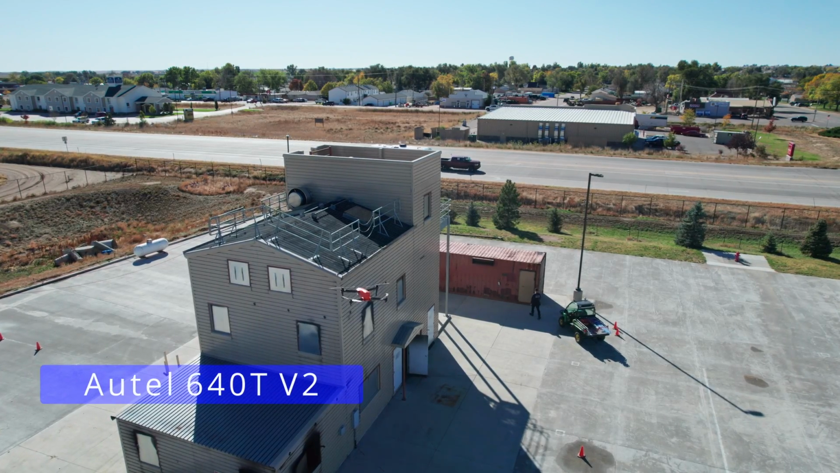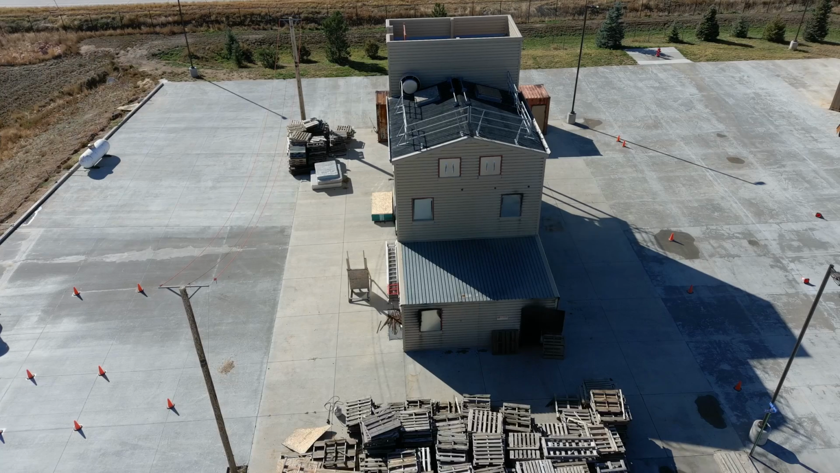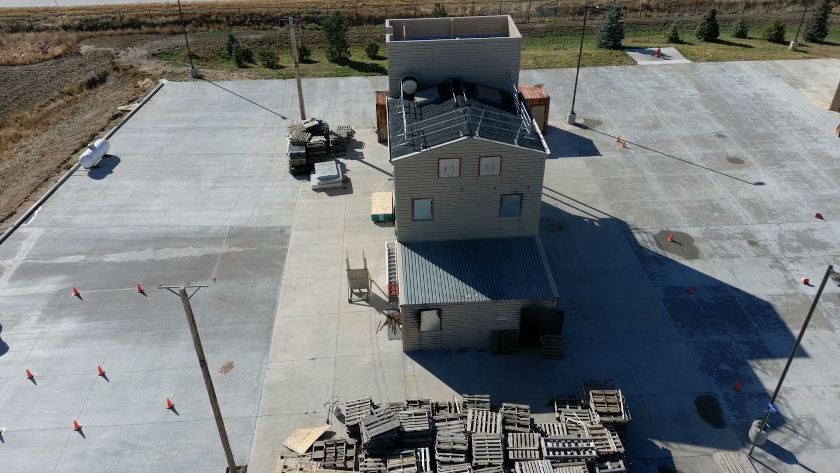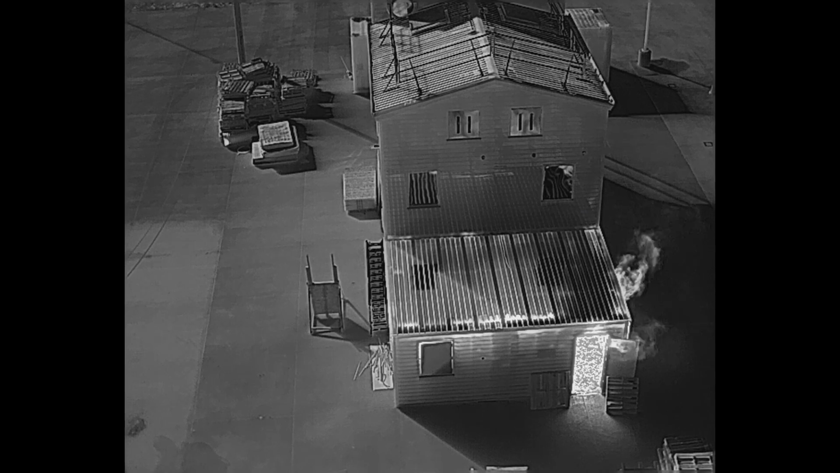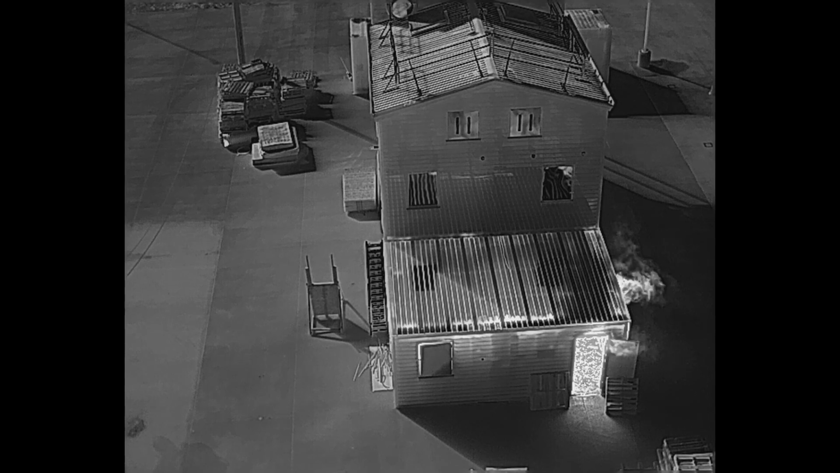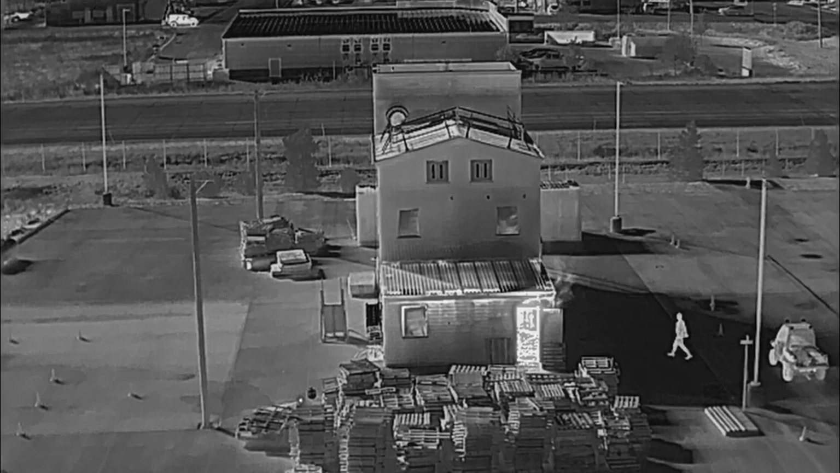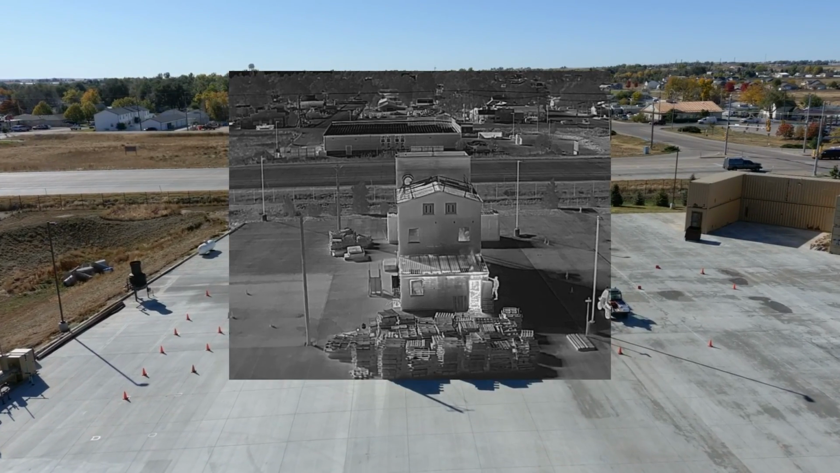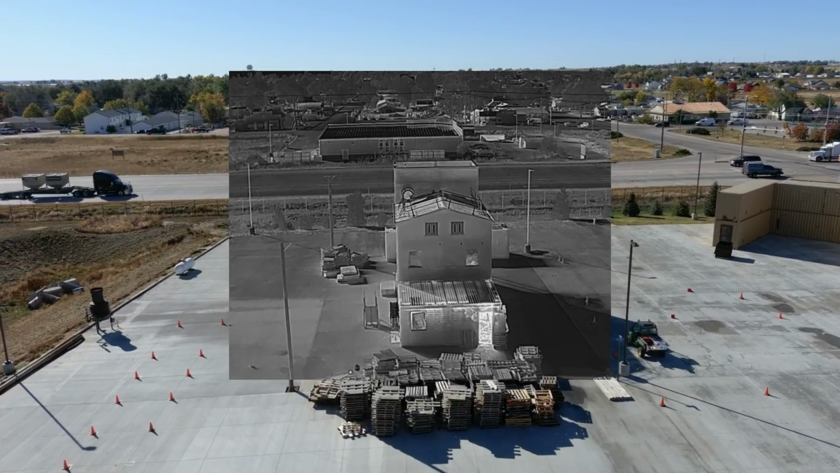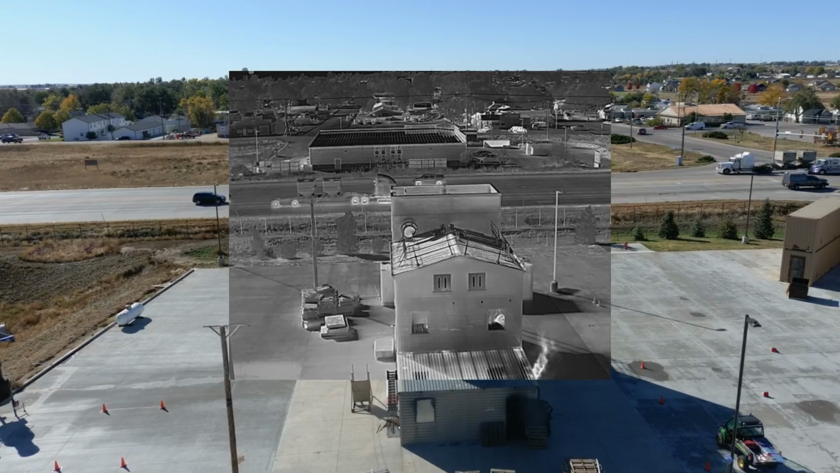The Autel 640T V2 has an 8K RGB camera, allowing even the smallest detail to be captured and preserved, while the thermal camera offers a 640 by 512 resolution with 30 Hz refresh rate, giving you fine detail at a greater distance to really see your subject clearly. The picture-in-picture view allows you to see both the RGB view and the thermal view at the same time, overlaying the thermal on top of the RGB.